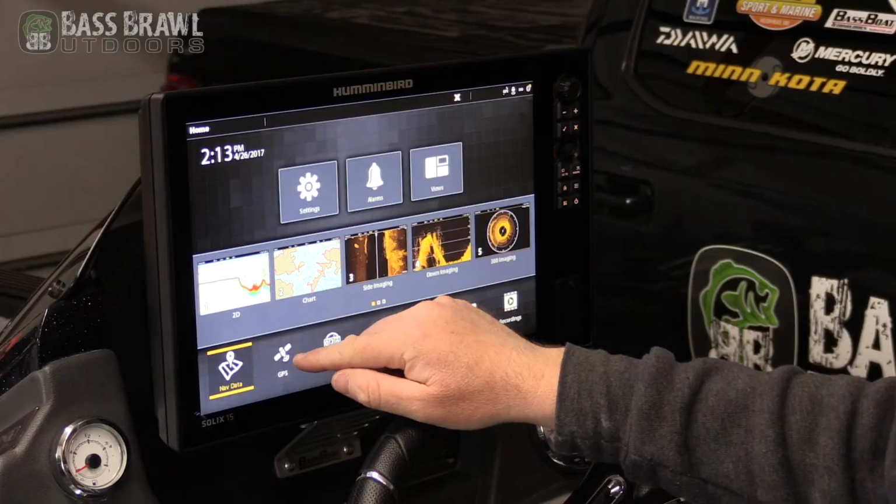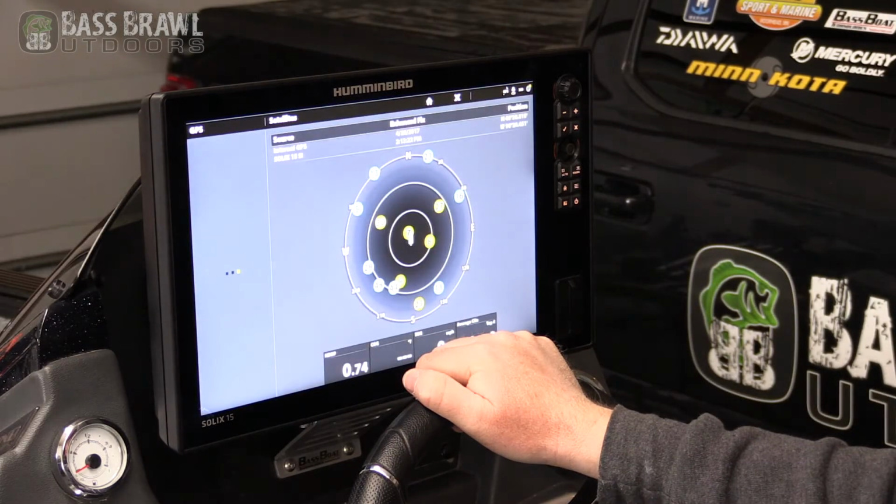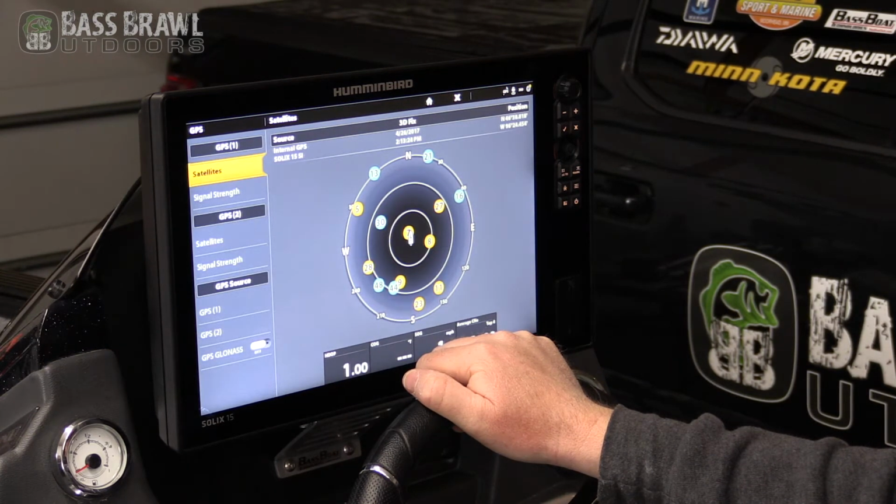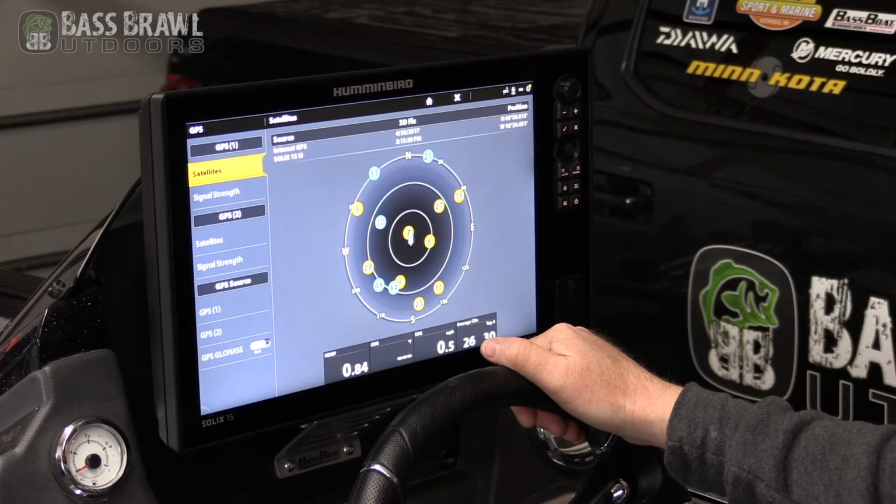the next one over is GPS. If we click the GPS button, that screen will load and all of your different GPS satellites are showing on here. You can check the different signal strength. The next one over is your trip log.